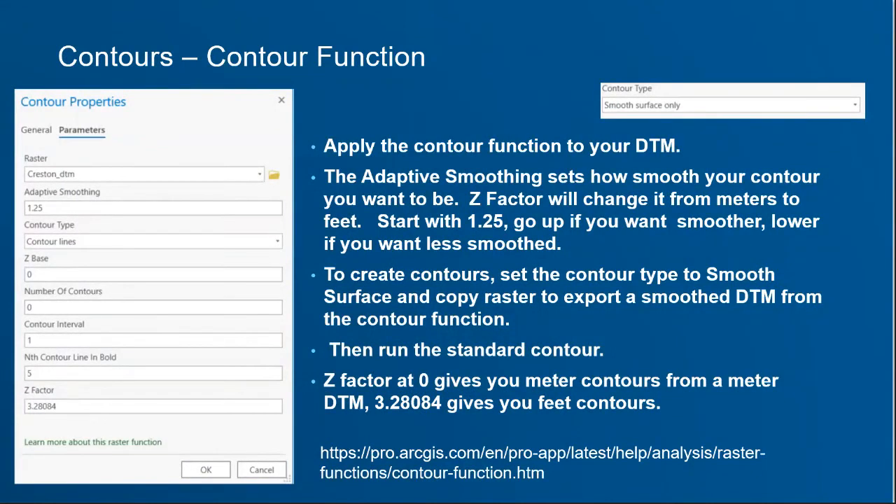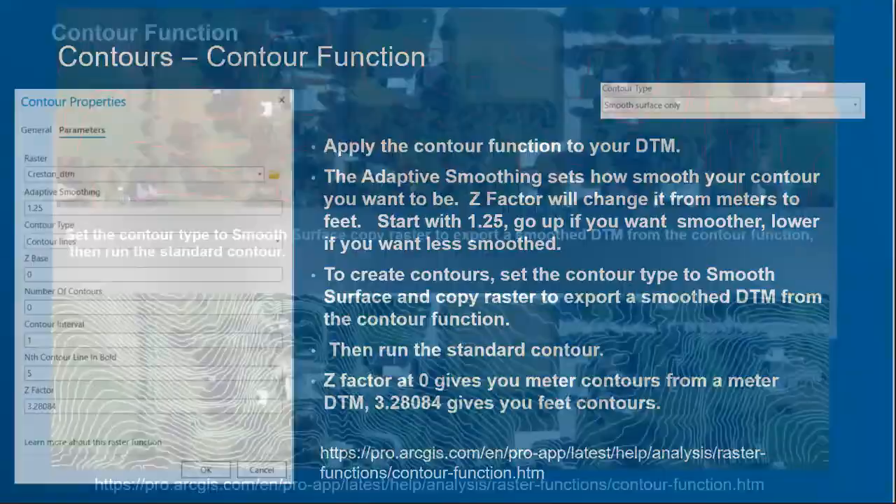I'm going to skip through this, but if you're interested, take a quick screenshot, because this is how to do contours with contour functions, and it just explains that. It was for the demo I did yesterday.